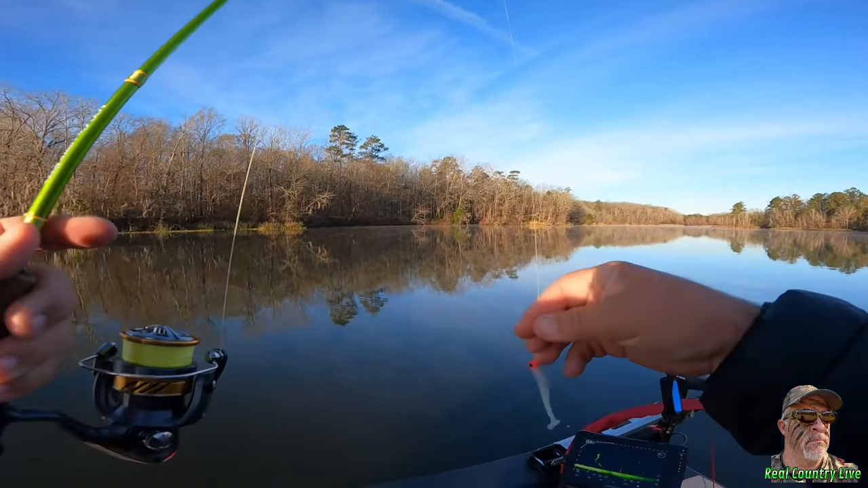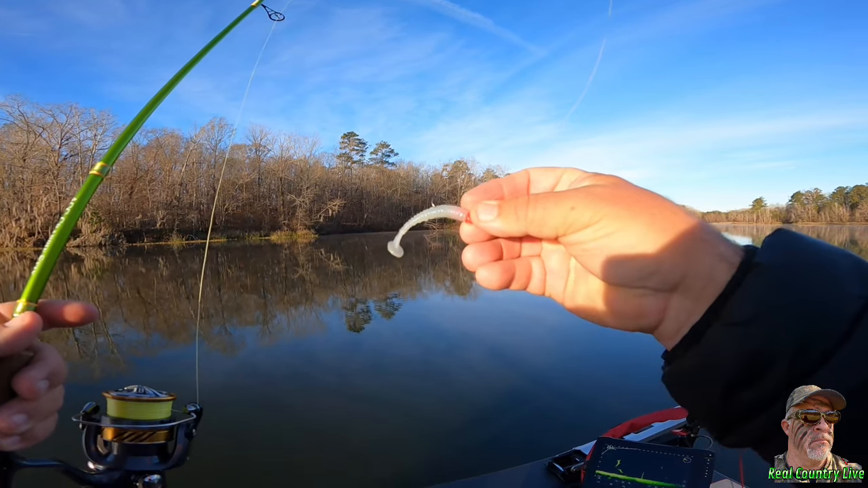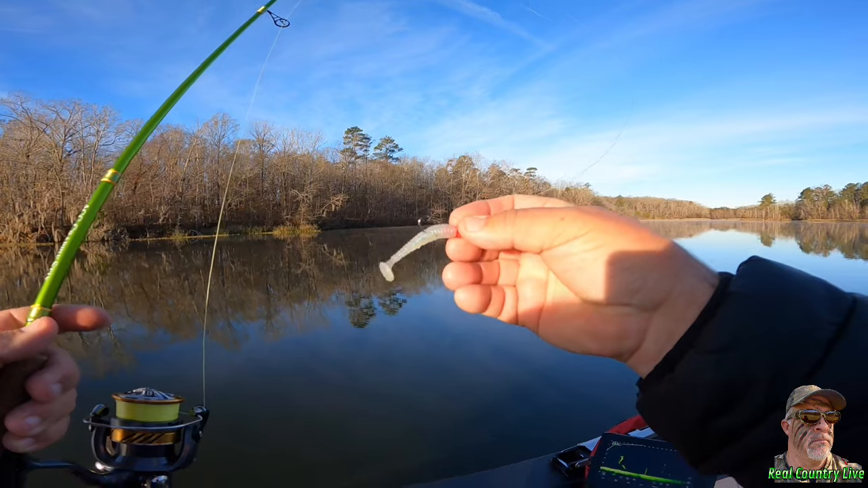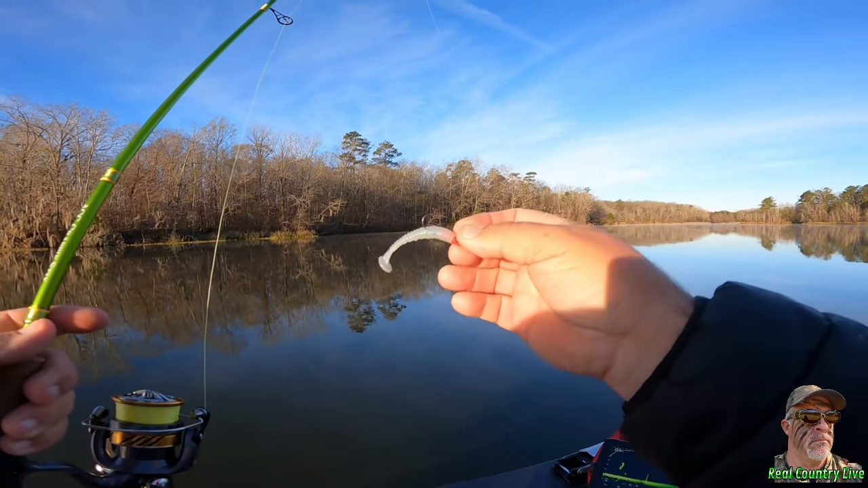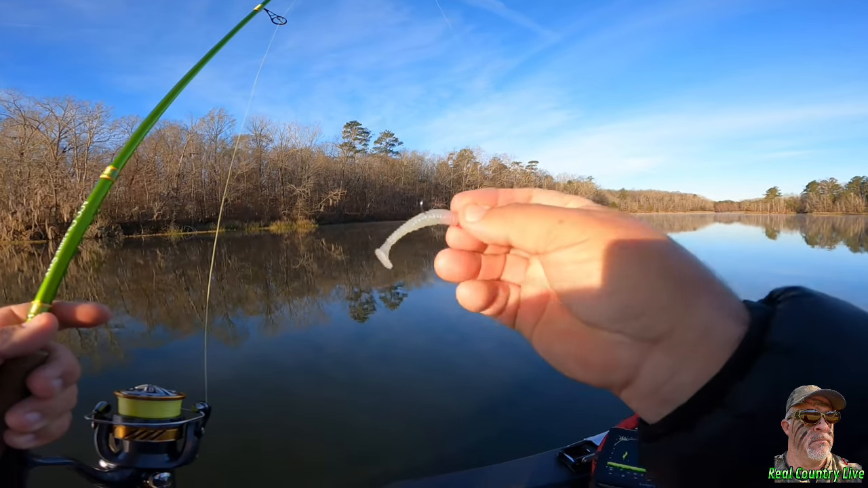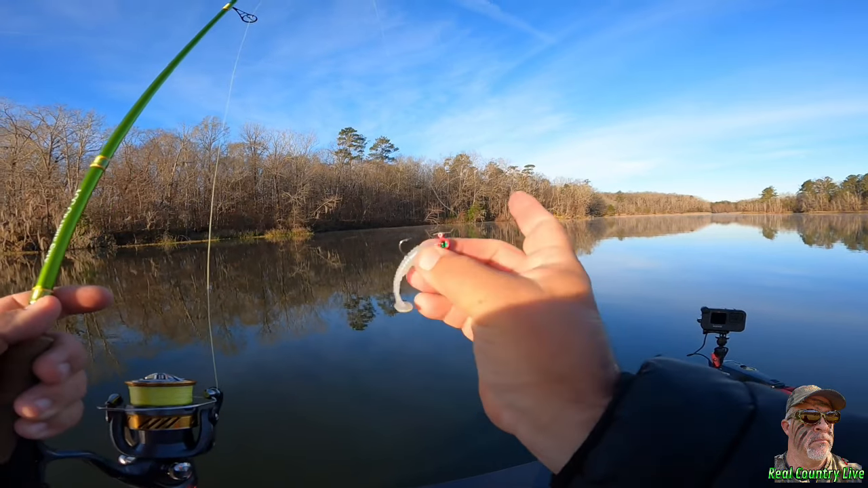I'm using the Lake Country baits. This is the ice color and the chaos. Scroll down on your menu and go to shopping in there, and you'll see the chaos bait. Now this is the 2.5 inch bait with the paddle tail, and this is the ice color.